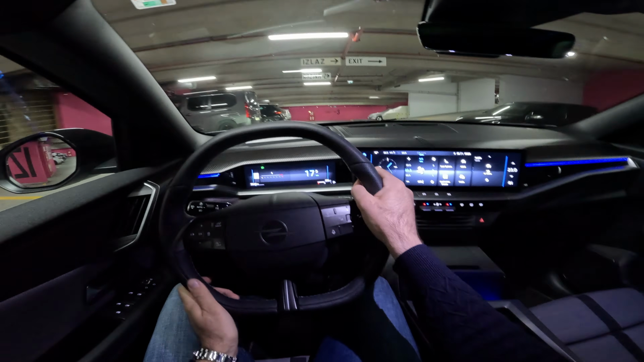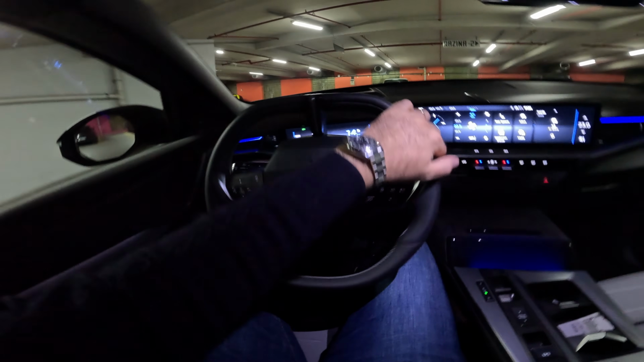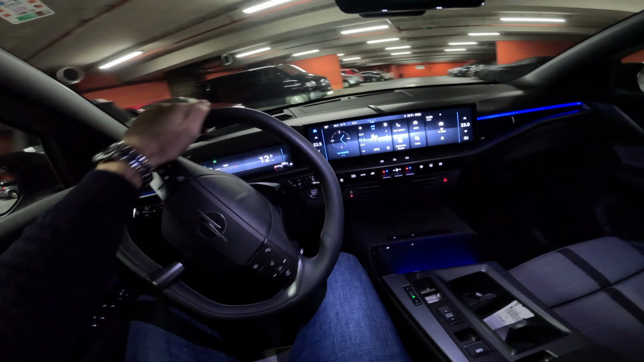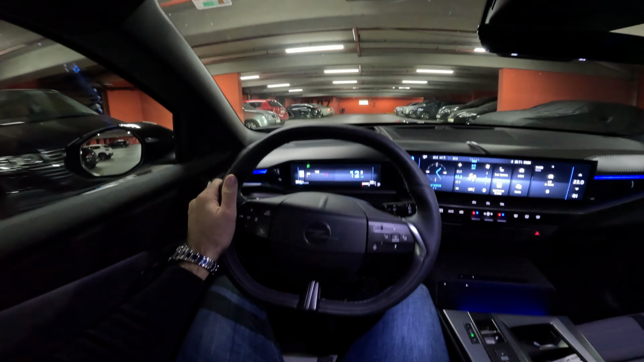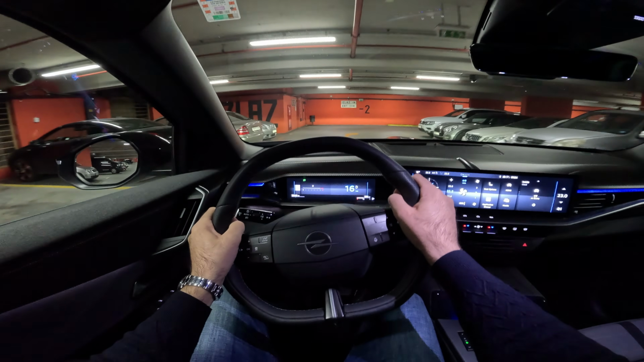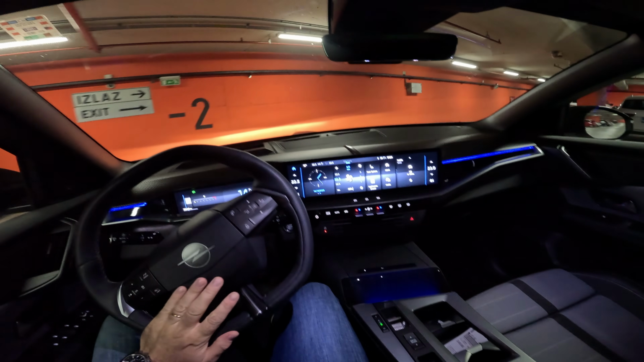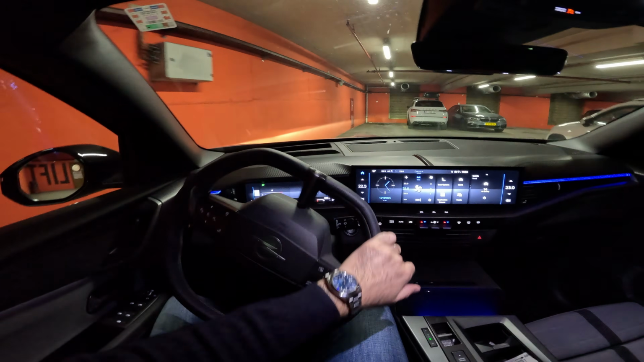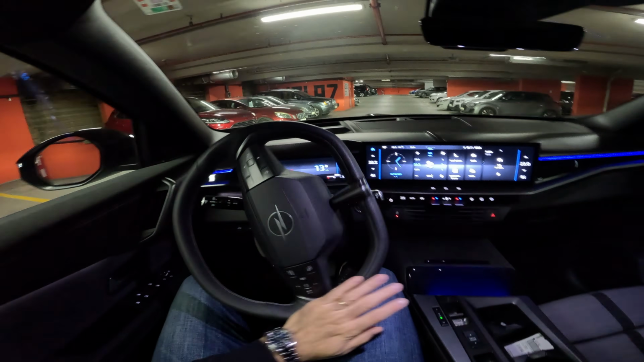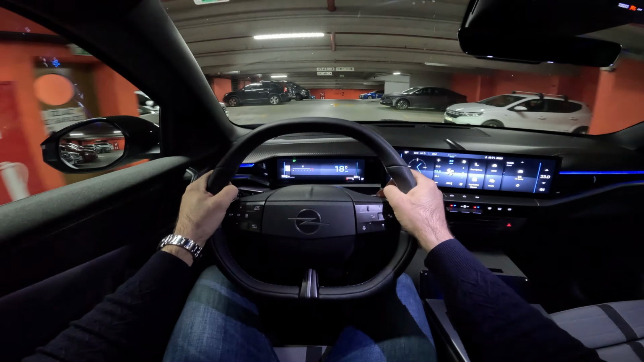Now there are various options when it comes to the powertrains for this car. So you can go for the plug-in hybrid as well, 195 horsepower, or there are 3 electric versions, including the version with the 97 kilowatt hour battery that has the range of around 700 kilometers with just a single charge. So those are the options. Tell me in the comments what would be your choice of powertrain for this car.